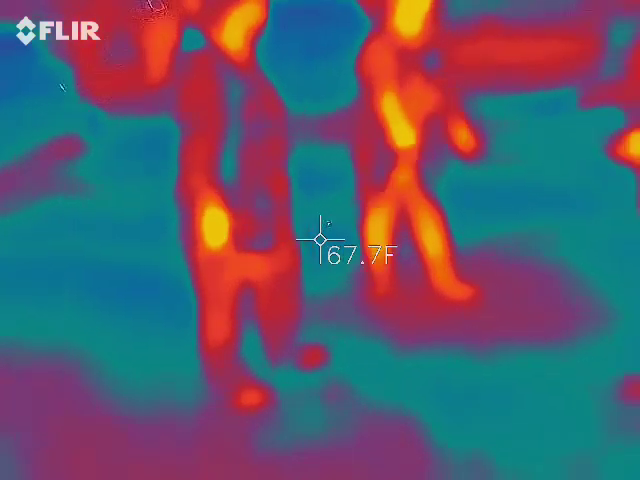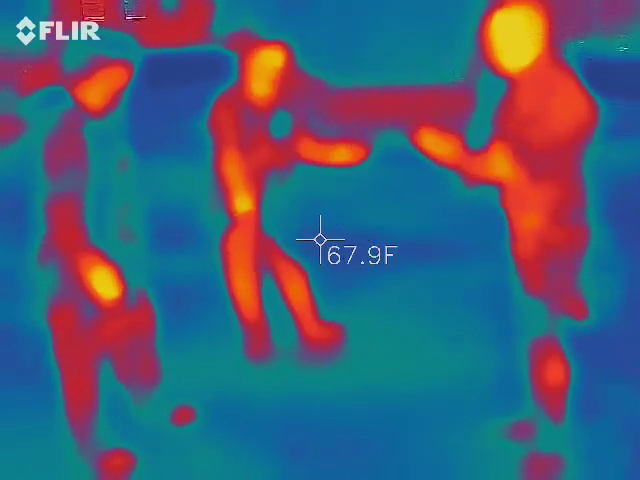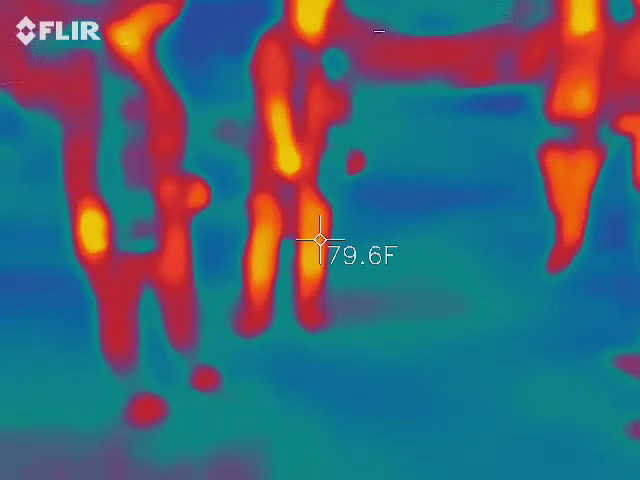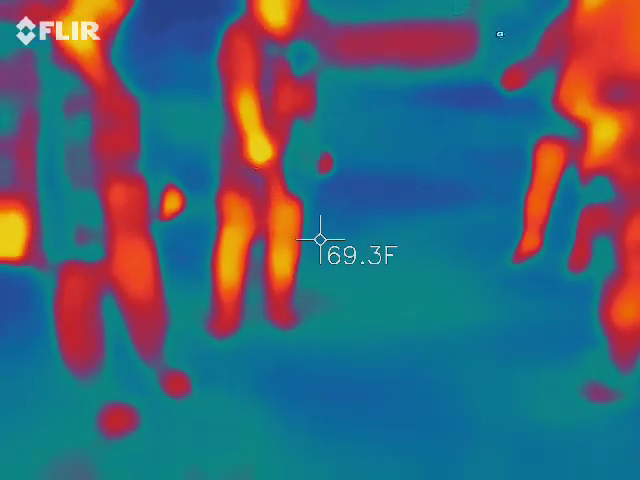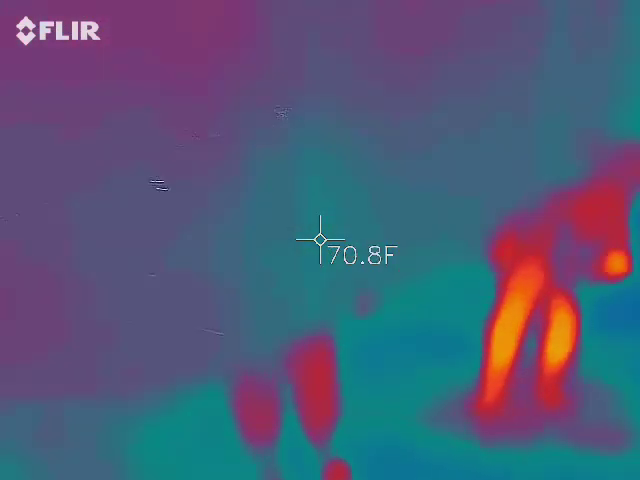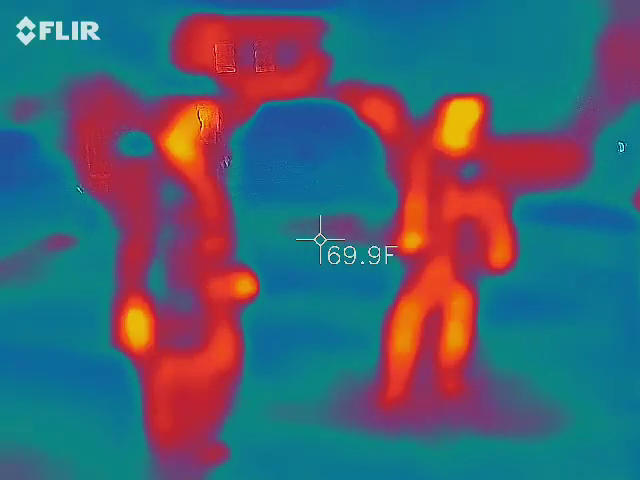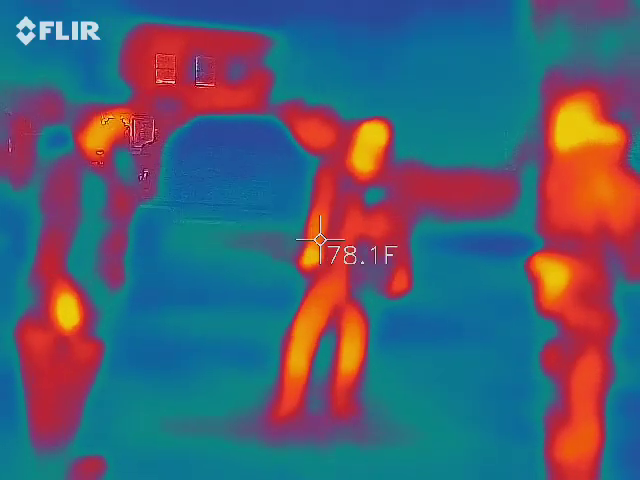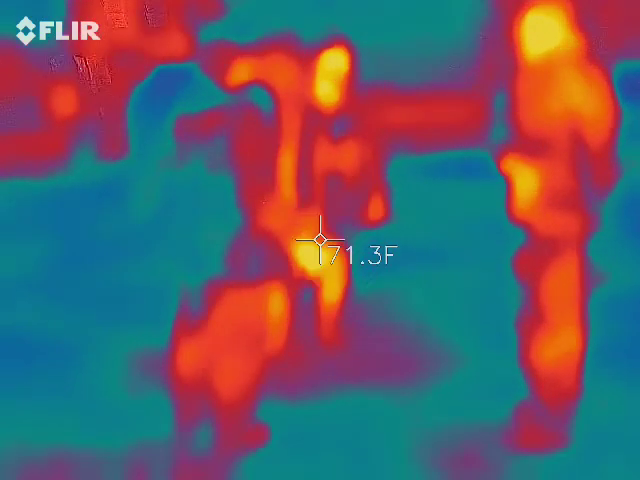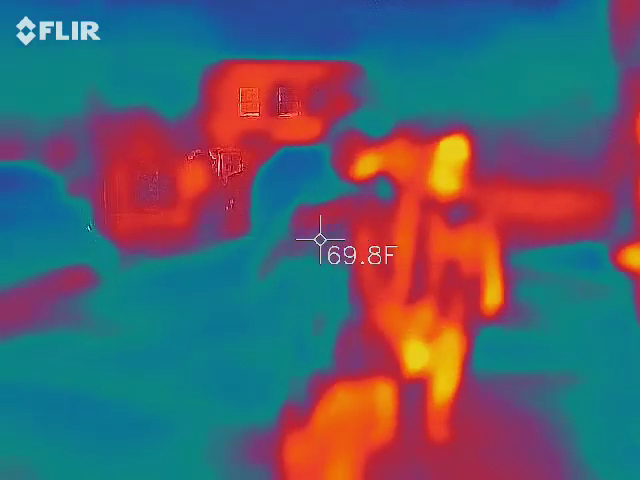Watch those red dots. She's going all over the place. It was more like a solstice. Even then, it was a pink color. That was my hand. That must be that truck, right? That's why it's blue right there. Probably.